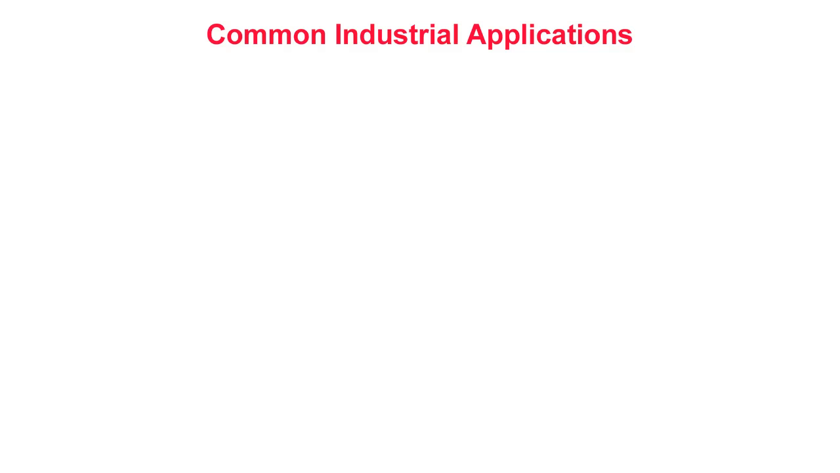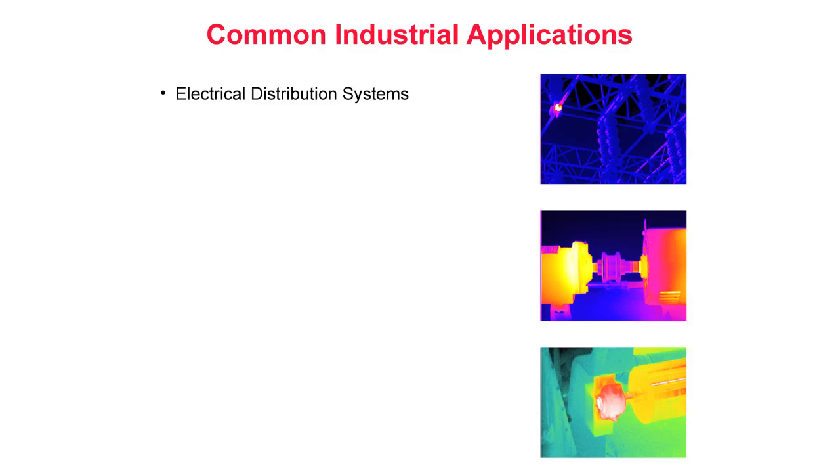Common industrial applications. As stated previously, thermography can be applied to a wide range of systems, objects, and structures. Common industrial applications include electrical distribution systems to locate loose or deteriorated connections, overloads, imbalanced loads, open circuits, defective equipment, and symptoms of harmonics.